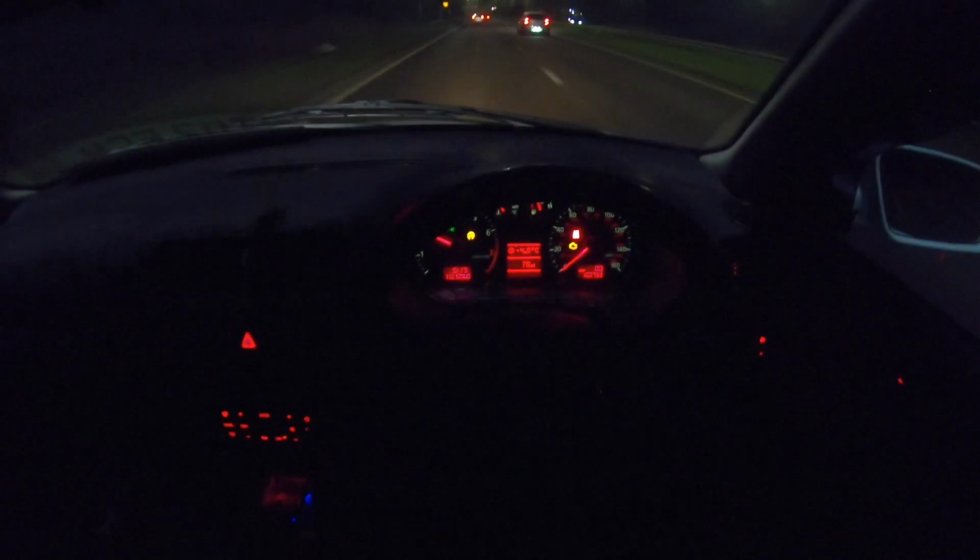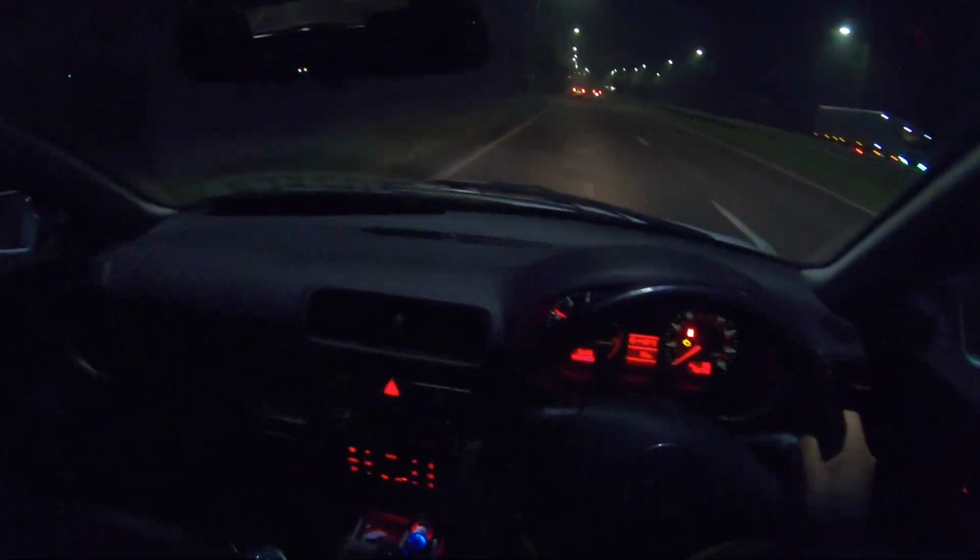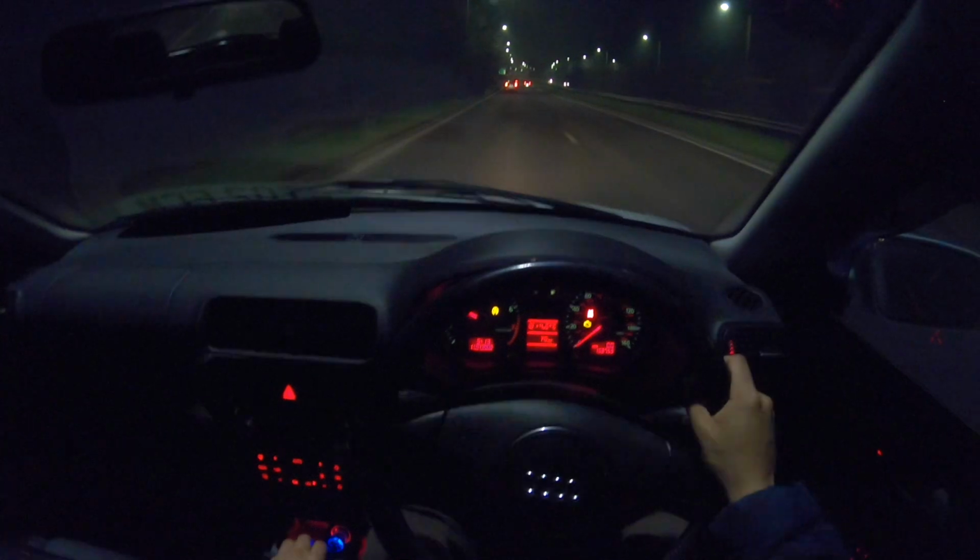So there are quite a few issues in the health check that I need to do. The engine management light is still on, so I need to do the MAF sensor fuse check, because the pins are not there. You can see in the previous video the traction light is on and the airbag light is on. So we need to get to the bottom of that. Anyway.